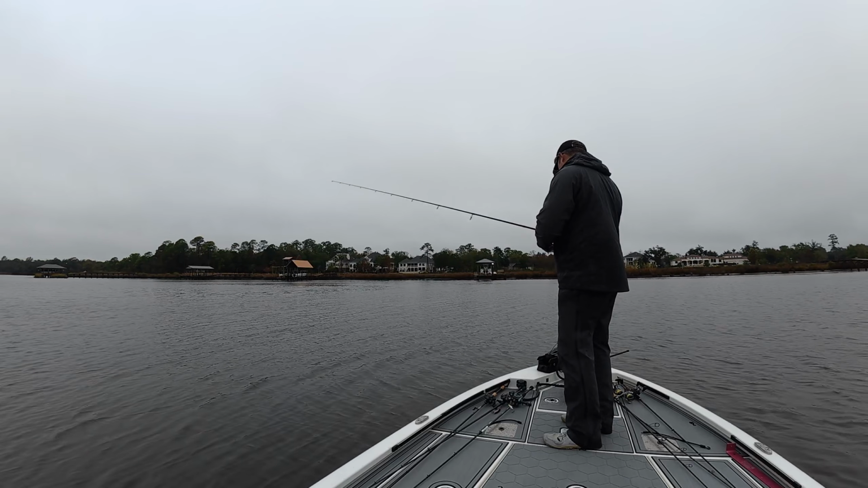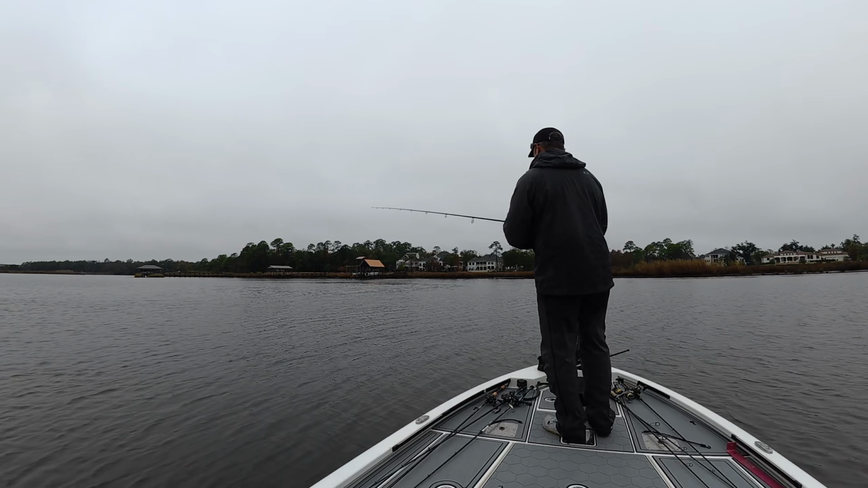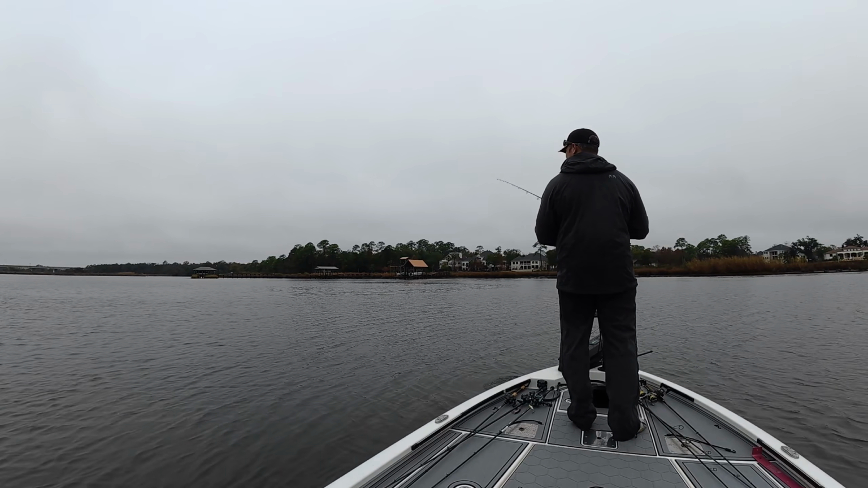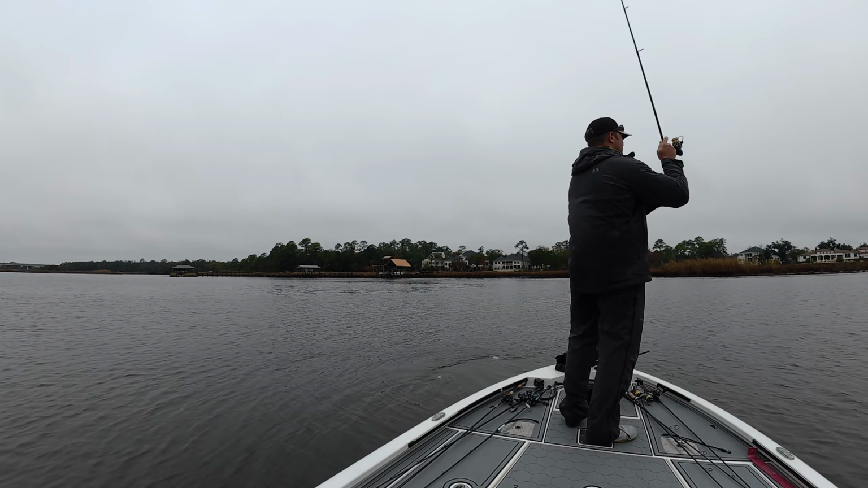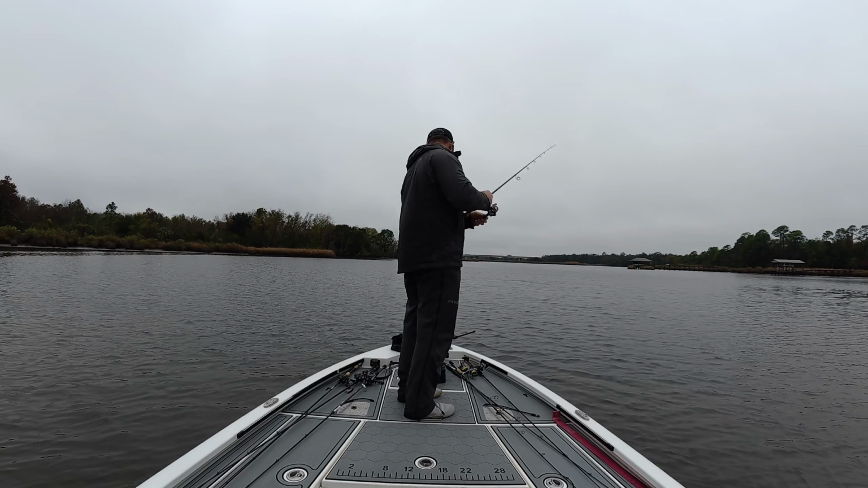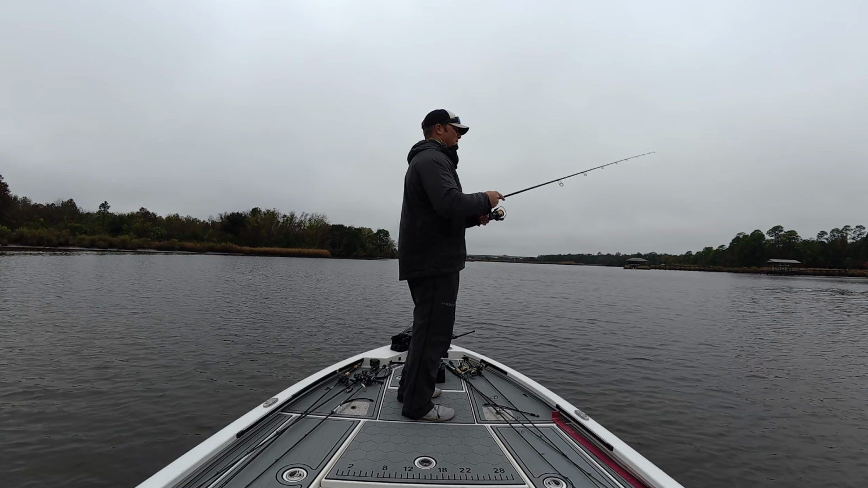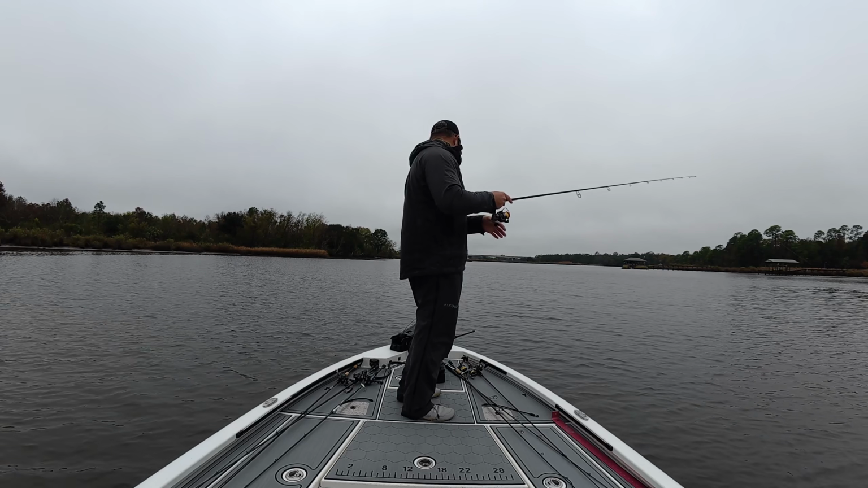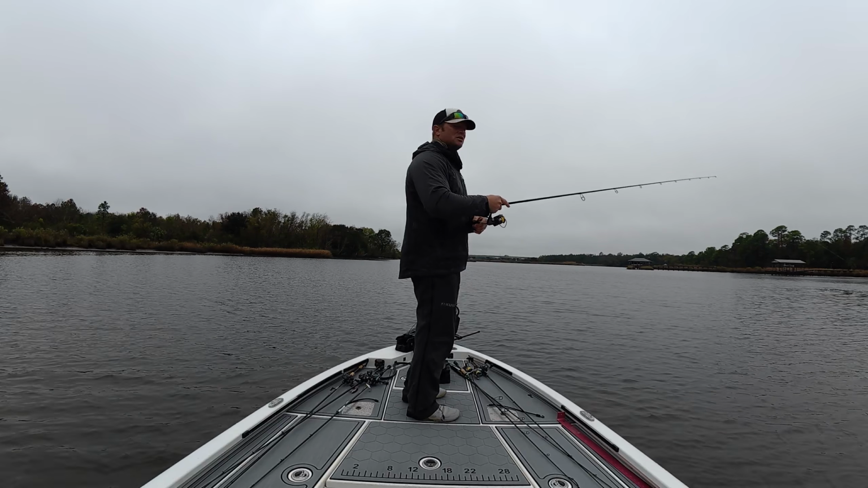Oh man, dang it. Tough bite, man. Tough bite. These are finicky fish. Getting short strikes. They're moving around. Ah, dang it. Man, ton of short strikes. So we'll see how this plays out. But the fact that I'm getting short strikes a lot, I'm getting bit on the swim bait more than anything else, might tell me I need to switch up colors.